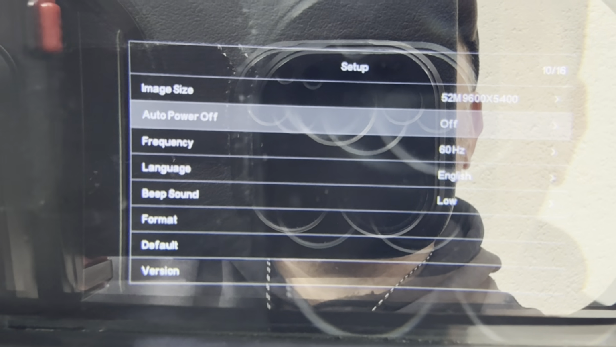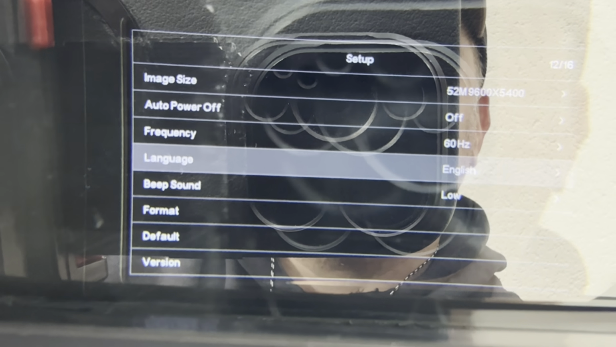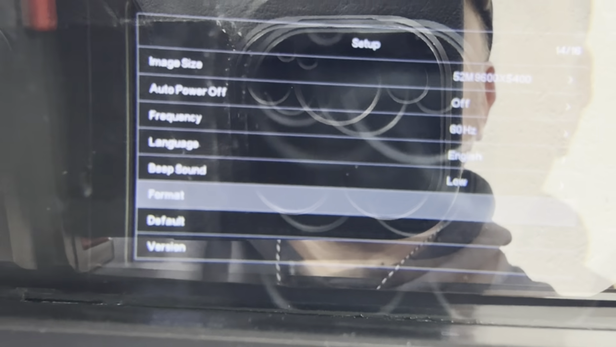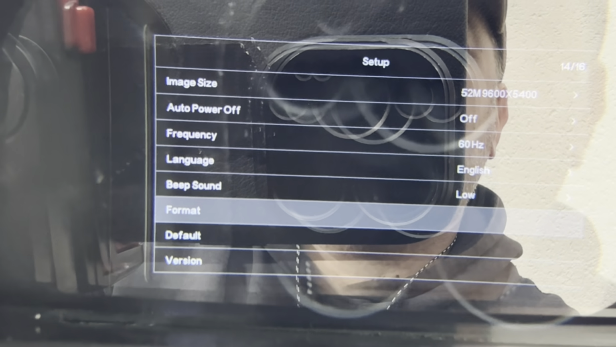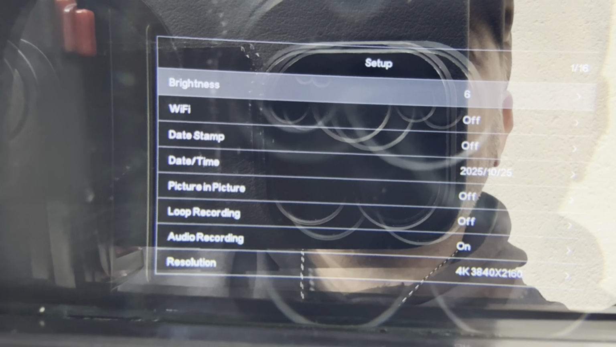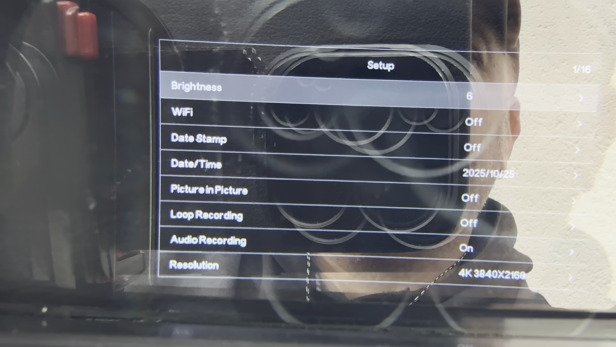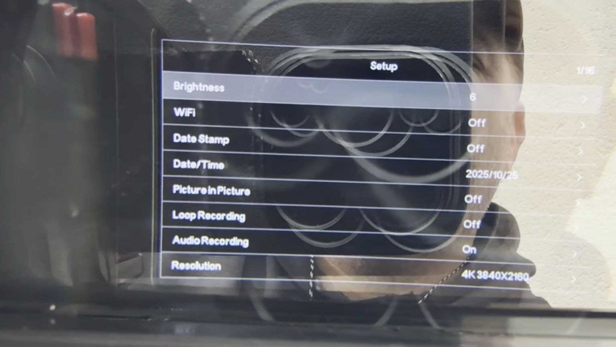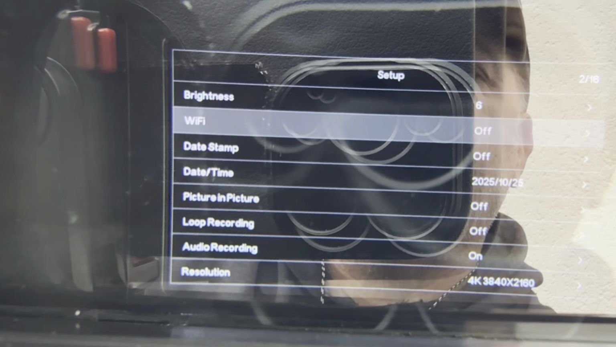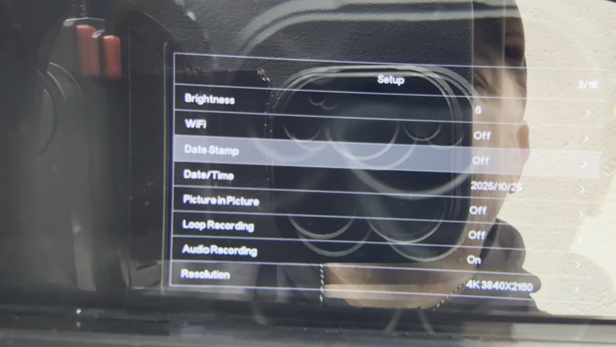I turned that off, the auto power off. You can attach this to your phone as well, which I didn't do. I'm not keen on doing that. That's for formatting the disc. Back to default settings if you want. You can change the brightness of the monitor as well, so if you don't want that light in your eyes, you can make it a little bit lower. I didn't have an issue with that. Again, I'm not a super spy. I'm just looking at nature kind of thing.